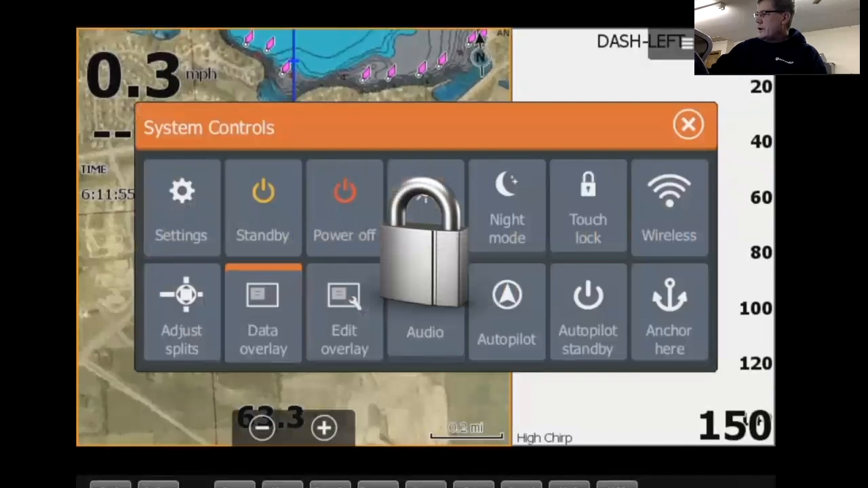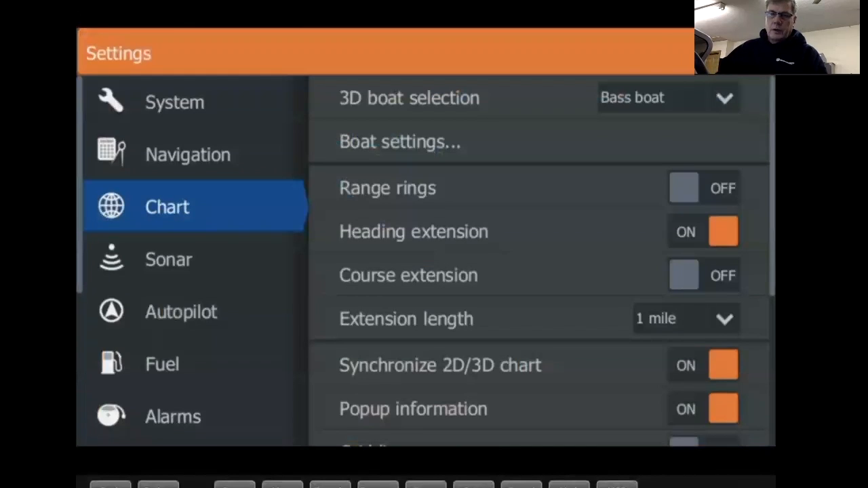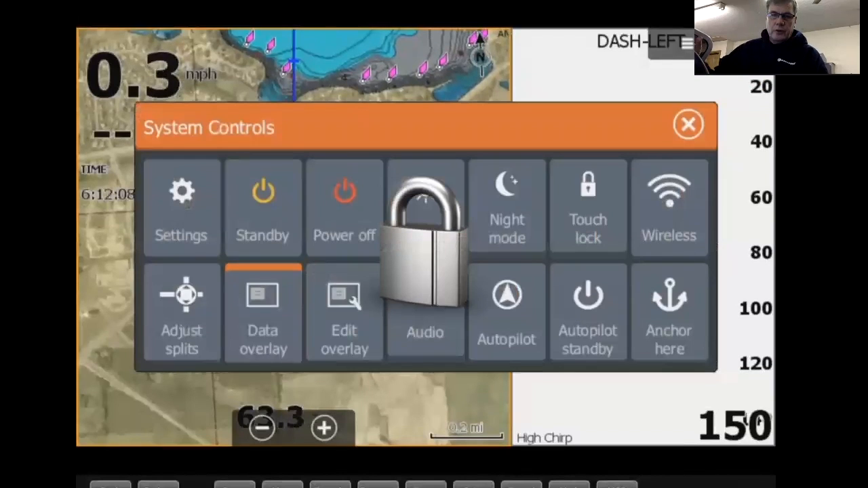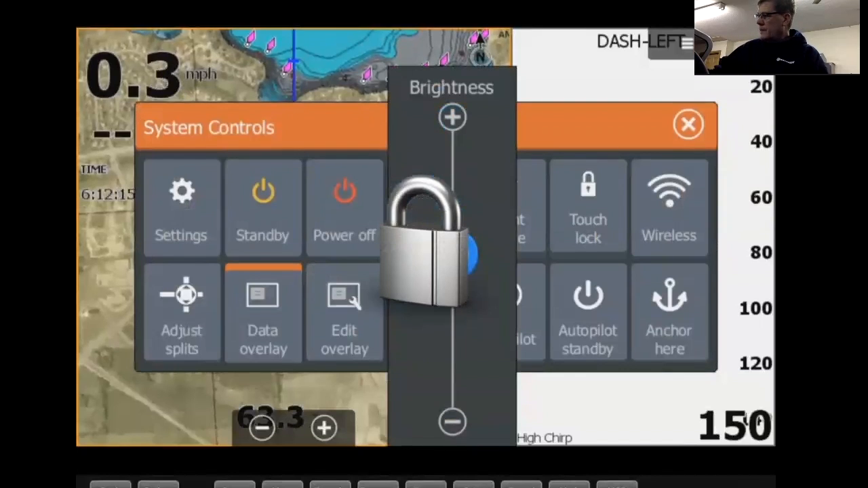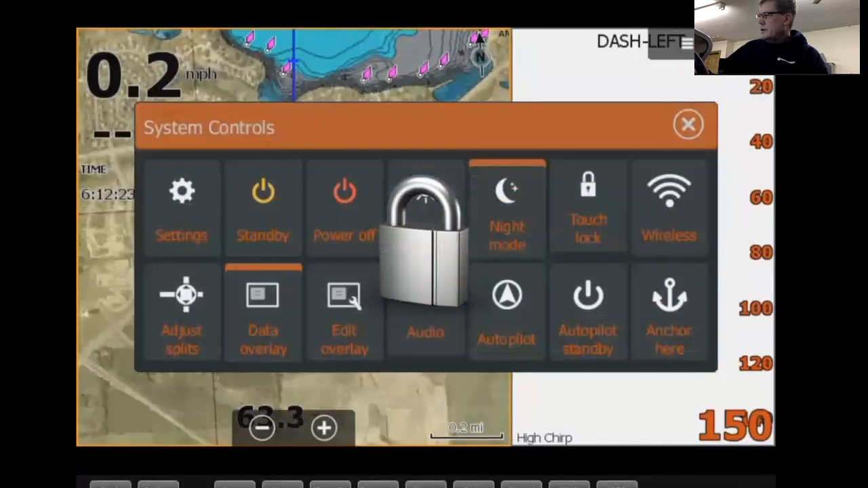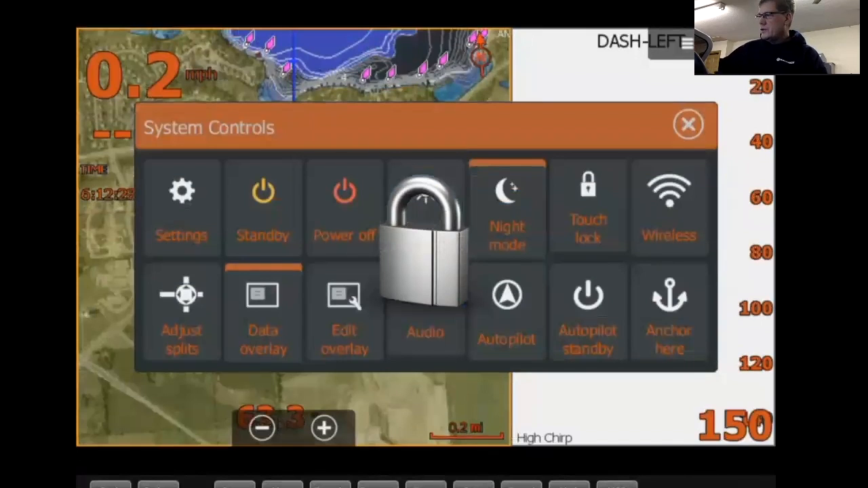We're into the settings here, the tabs here. You tap on the settings, and this will take you to your settings page. Standby puts the unit in standby mode. I'm not going to hit the power off because it'll shut it down. Brightness is right there on your screen, and that's how you change the brightness. Night mode changes the background of your Sonar, so it takes some of the glare out and changes all your numbers to red.